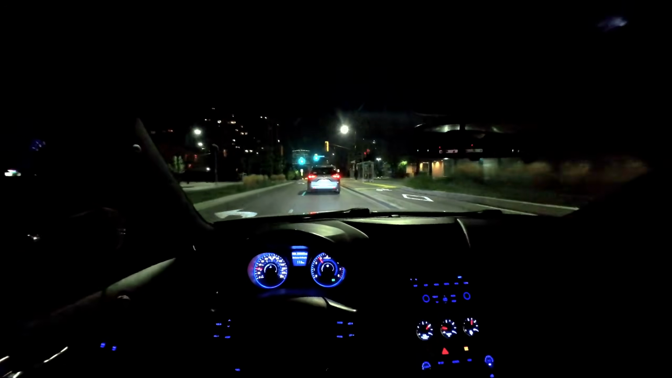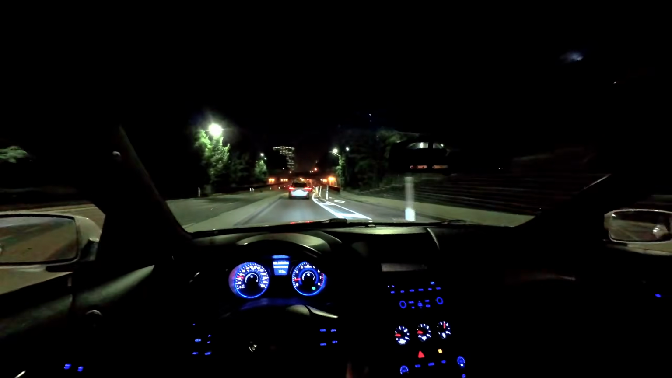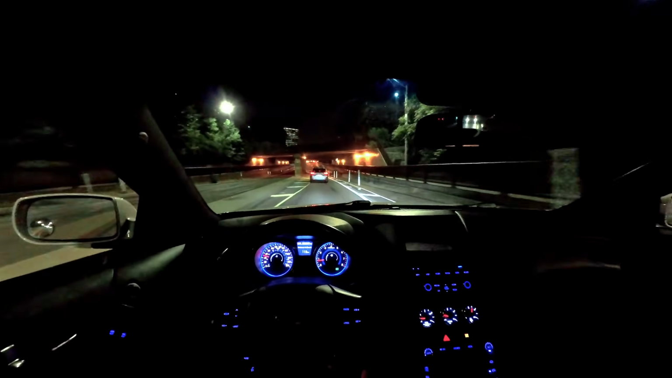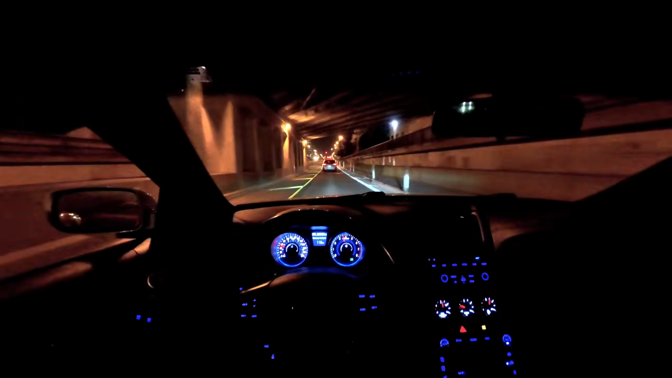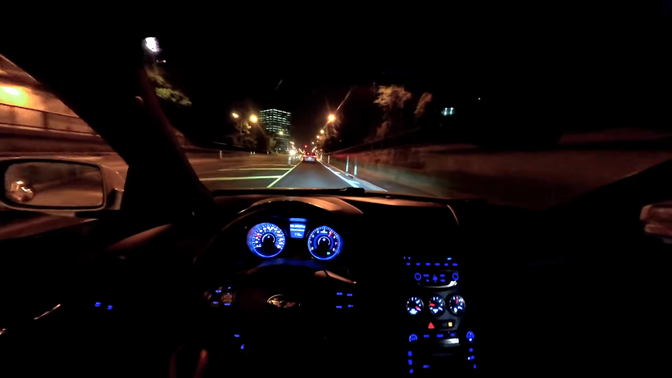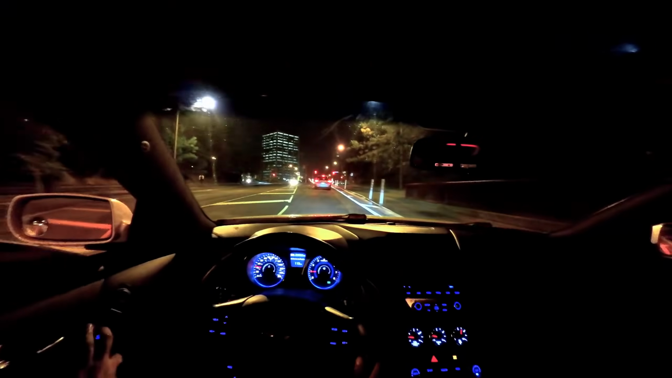You know what that means. Windows down. There's a car behind us, so I can't really slow down. Just roll. I'ma just roll. At this point, I do it at every tunnel, bro. That Escalade one's through, bro. I got you.